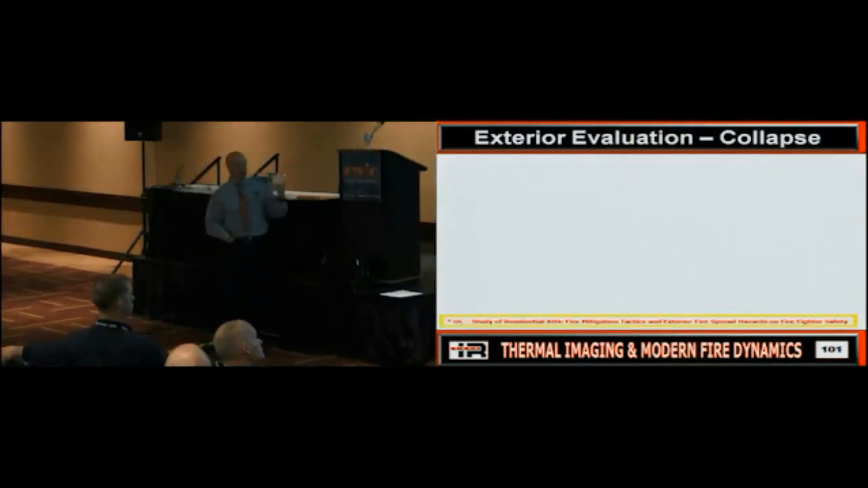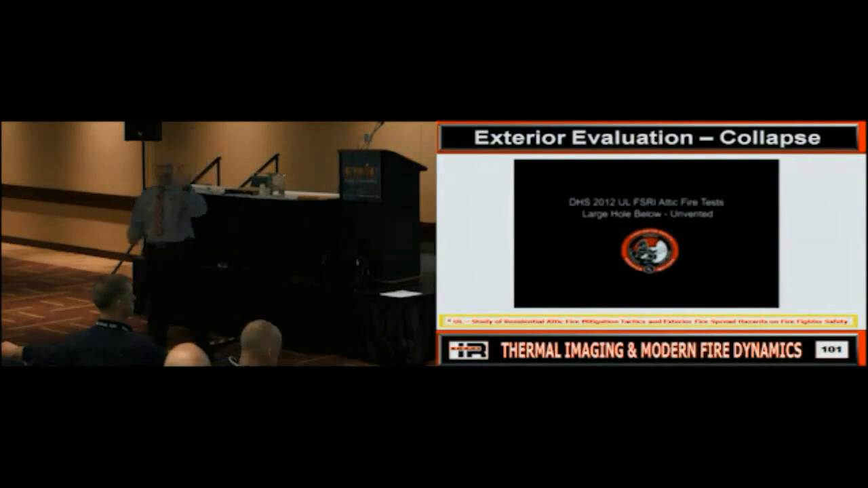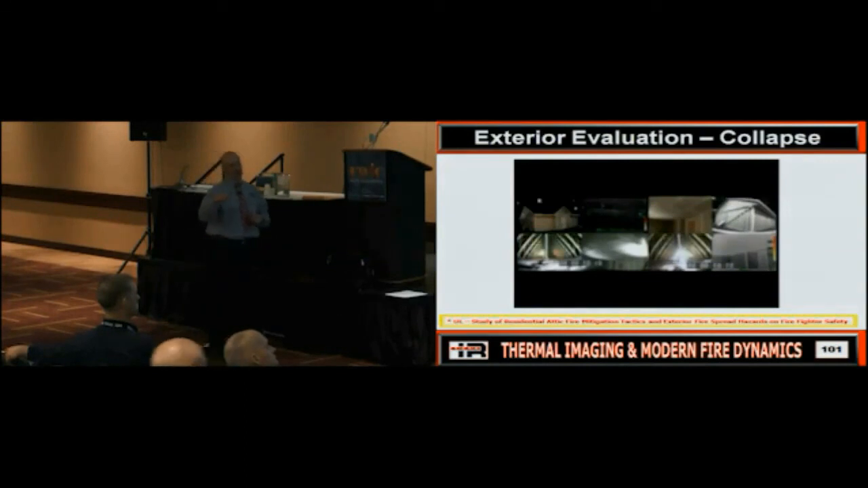So if I'm looking here, and this once again was their residential attic fire study, there's video after video after video. So make sure you get in here and look because there's some really great stuff. Now the point I want to make here is this is the normal view, this is the thermal image of this. This is the interior view, and this is the thermal image of this. When they do these studies, where would you expect to see heat with a thermal imager?